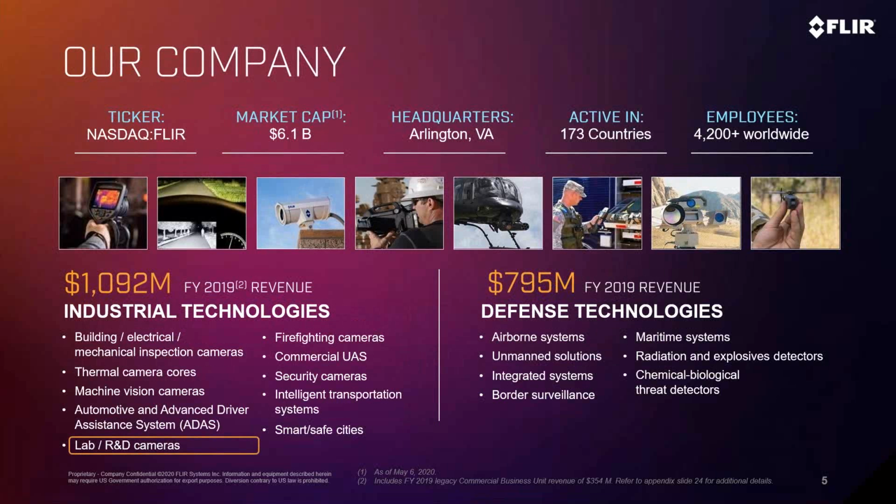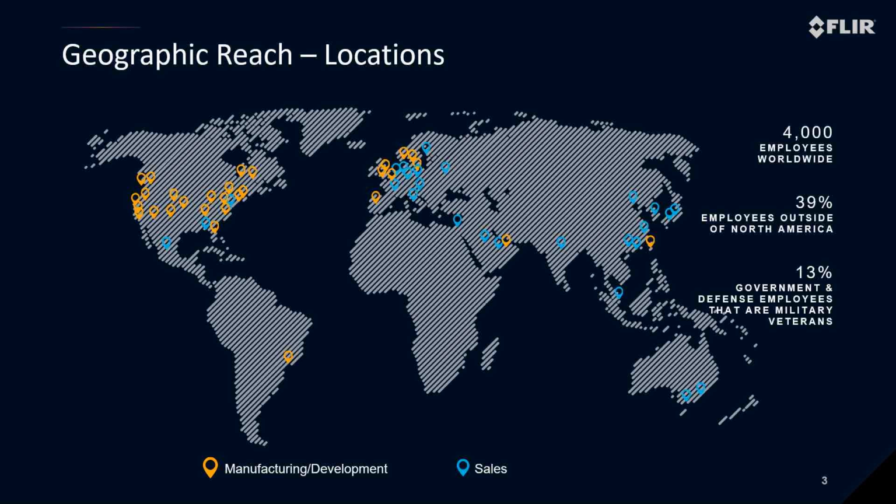While most people associate our company with defense systems, most of that revenue actually comes from our industrial technologies business. FLIR has become very diversified over the years, and a significant portion of the total revenue comes from non-infrared systems such as CBR&E, intelligent transportation, people counting, automated intelligence, and so on. The FLIR R&D and science segment, and the cameras we're going to be discussing today, fall within the laboratory and R&D space, which is under the industrial technologies business unit.